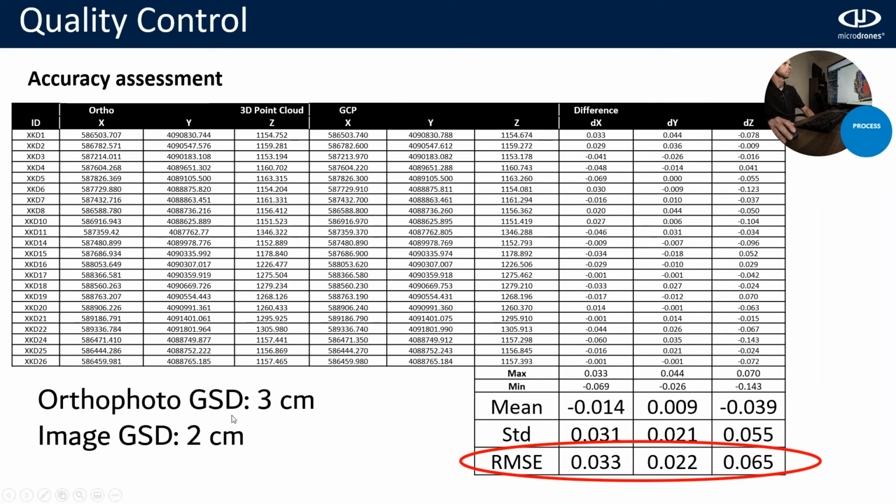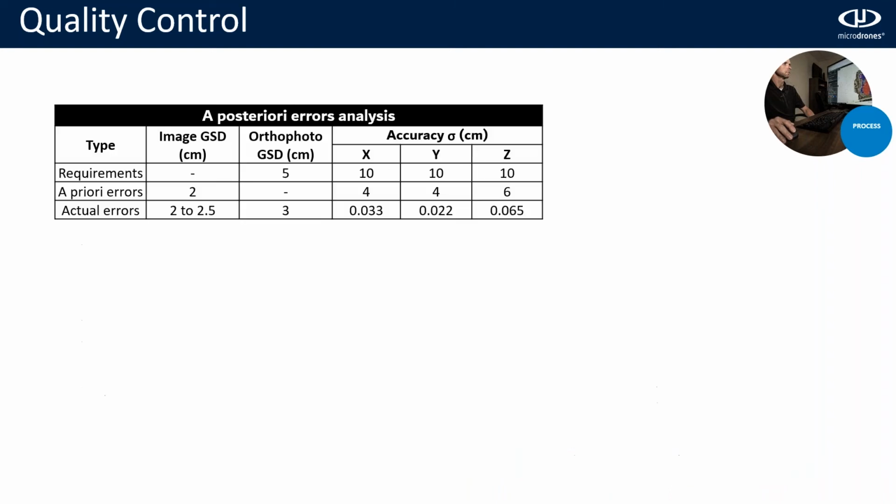Again, the orthophoto GSD is 3 centimeters and the image GSD 2 centimeters. I put here the image GSD because if you remember, we are expecting an error from 2 to 4 GSD, depending on the axis, error for our project. This means that we got even better than we expected.